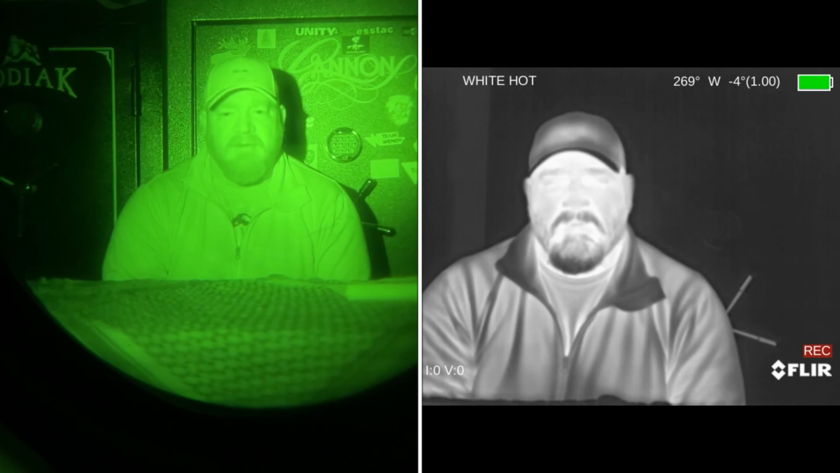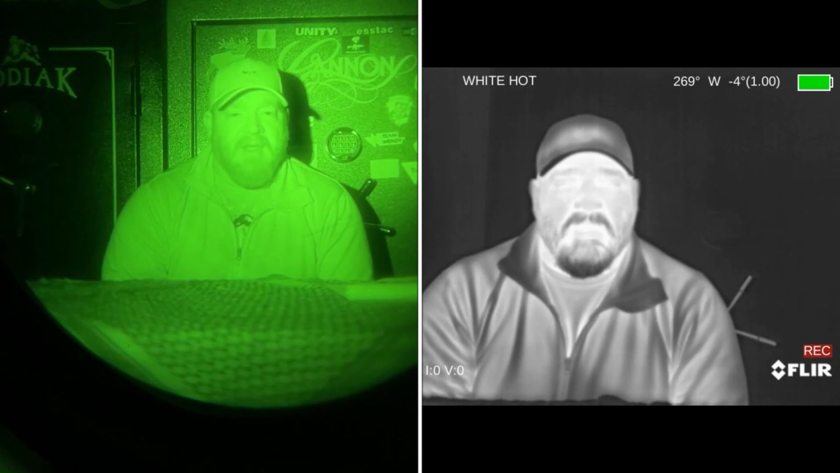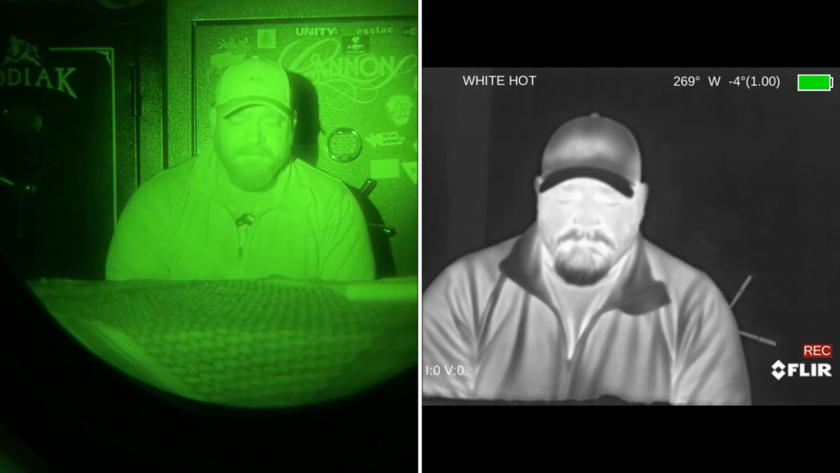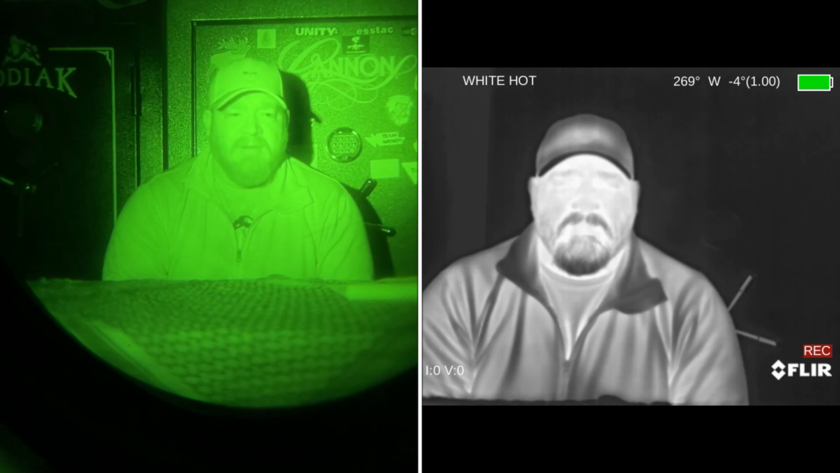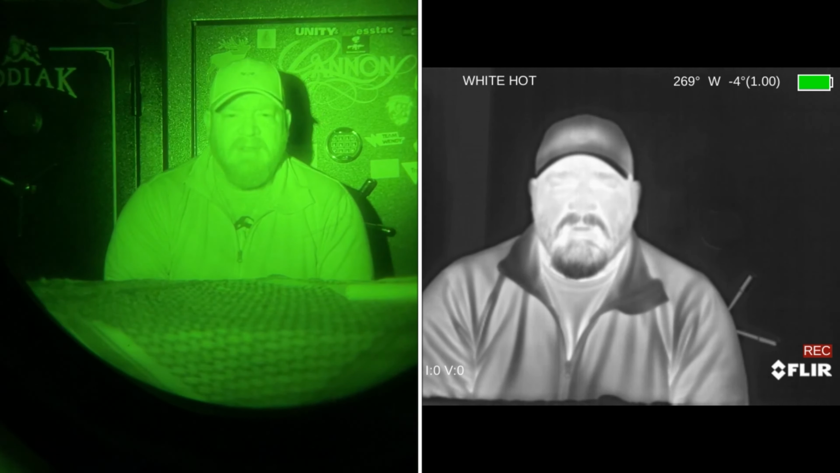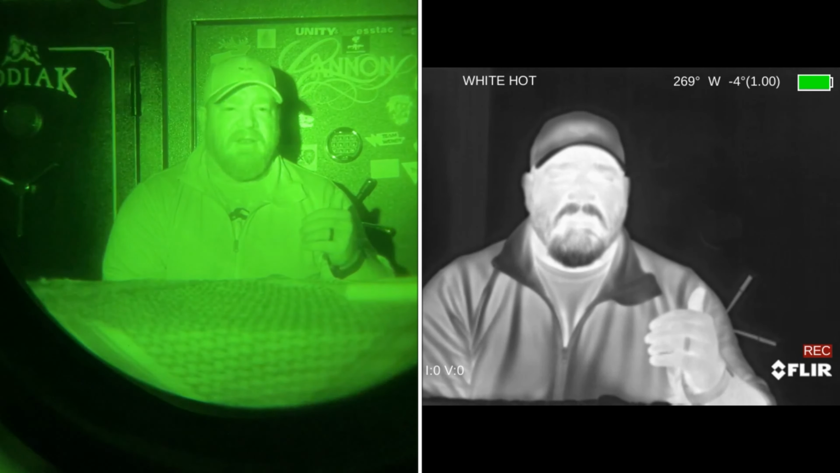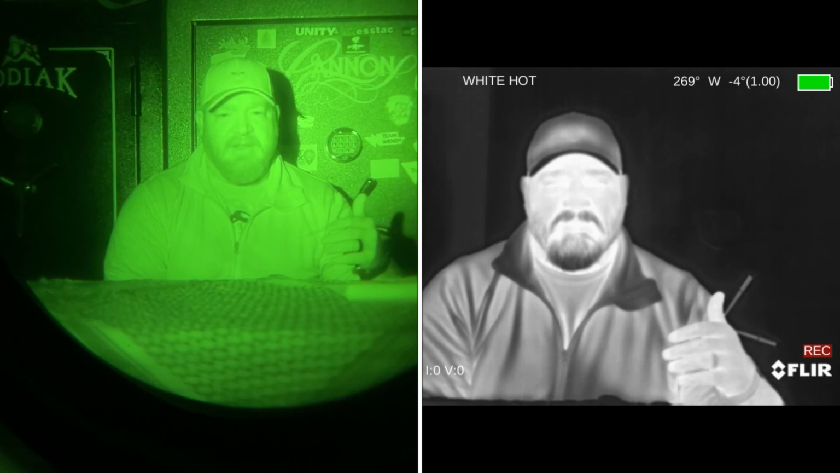So if you are on a budget and you're just looking to augment your night vision device where it falls short, then the FLIR Breach is a great addition, and it can help cover the area that the night vision is lacking in, such as picking up images in shadows, detecting threats at further distances without having to add an additional signature such as a white light or an IR light or an IR laser or anything like that.